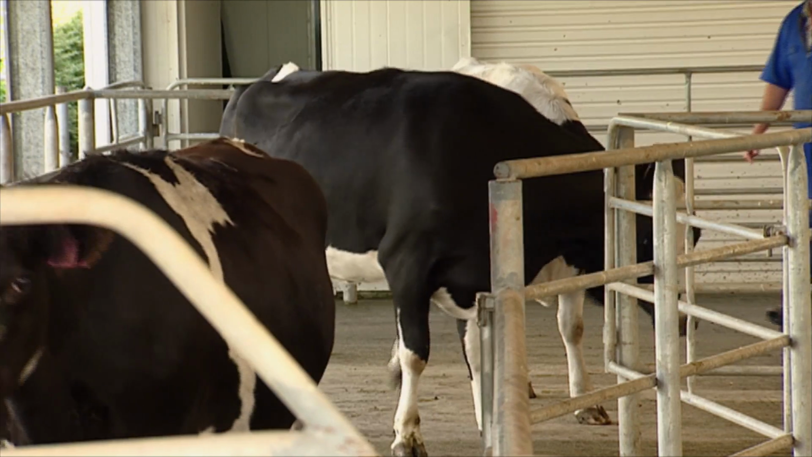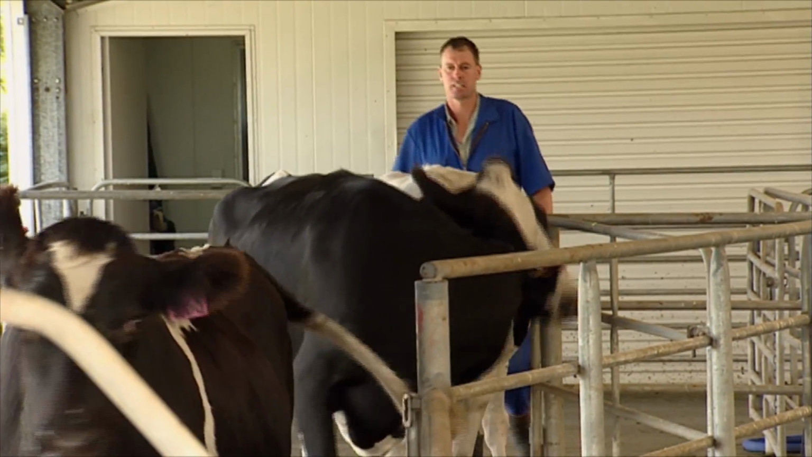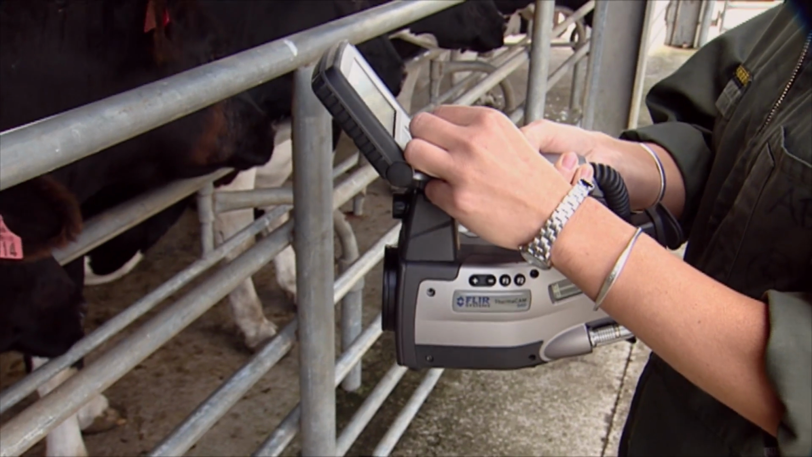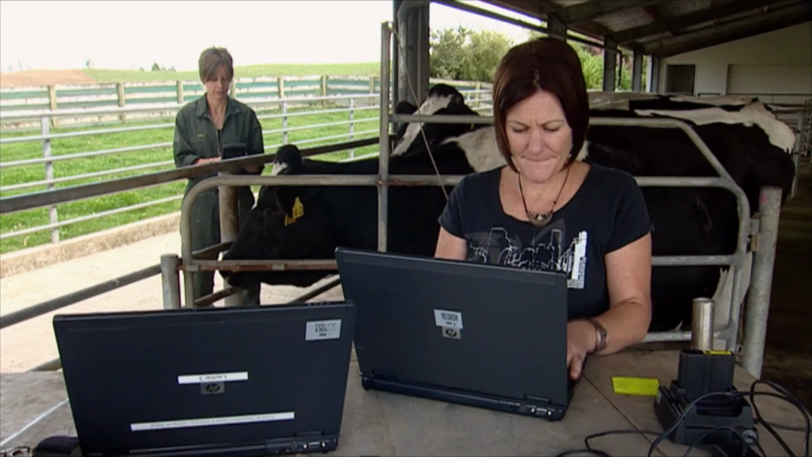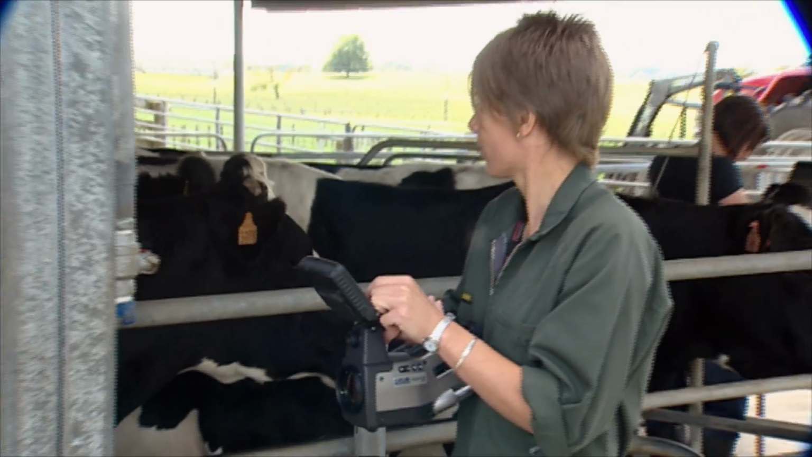My PhD's been looking at developing non-invasive ways to measure stress, and I've been using some infrared thermography technology that we started to develop the techniques with our Canadian colleagues.